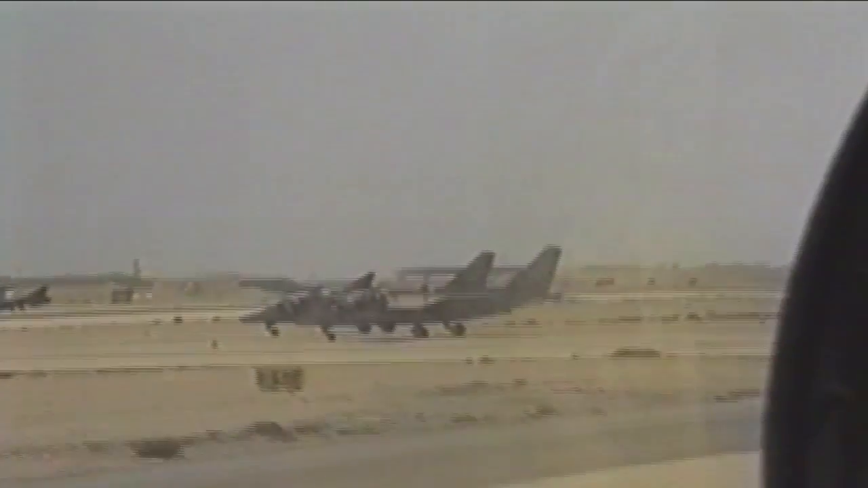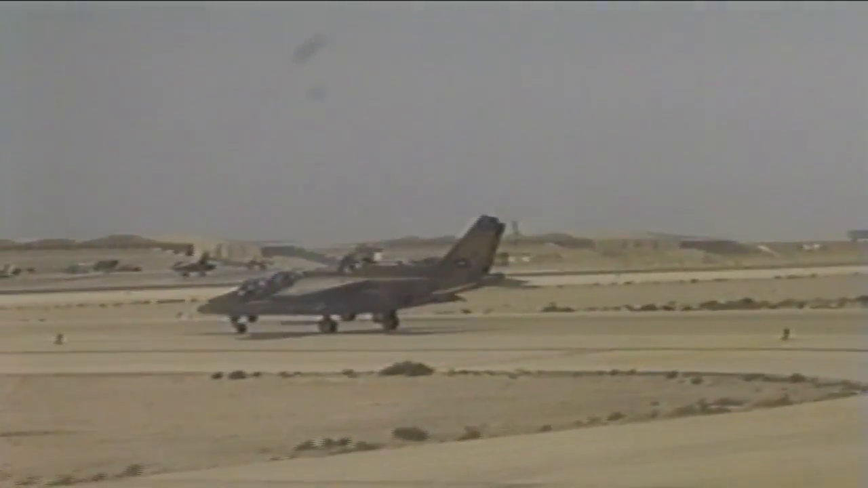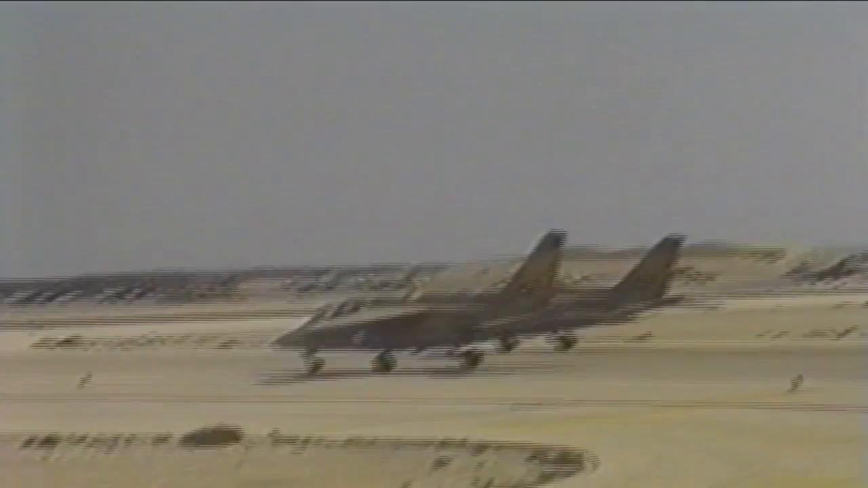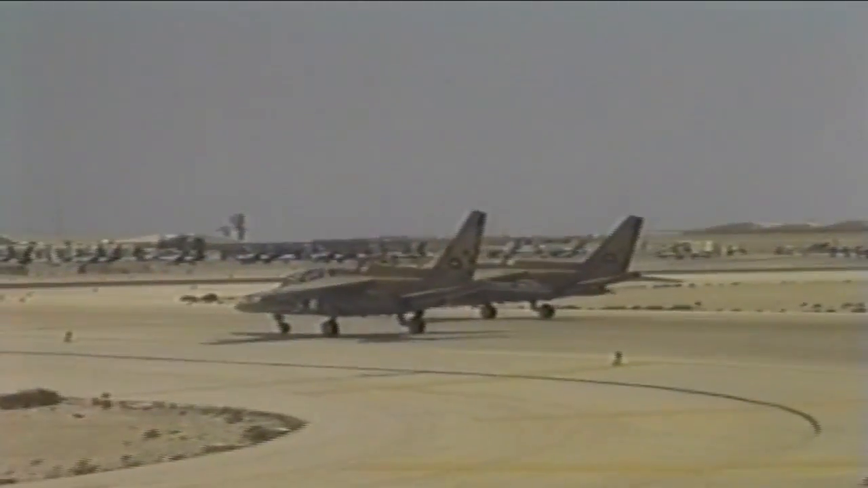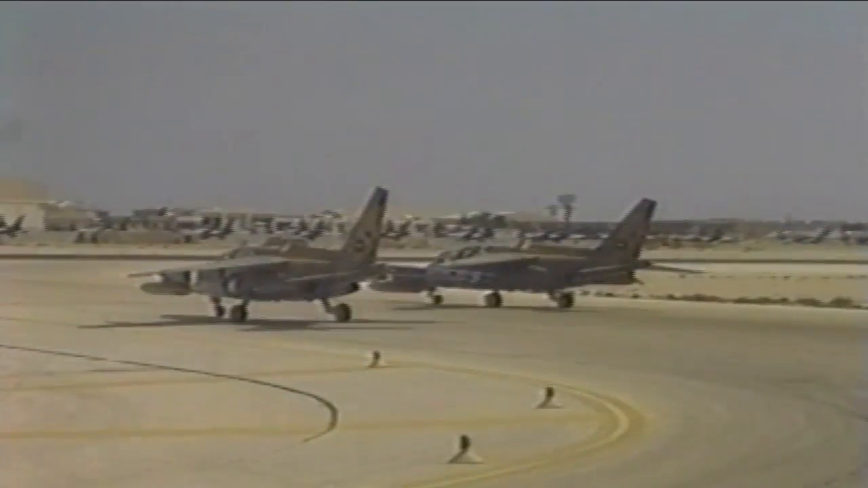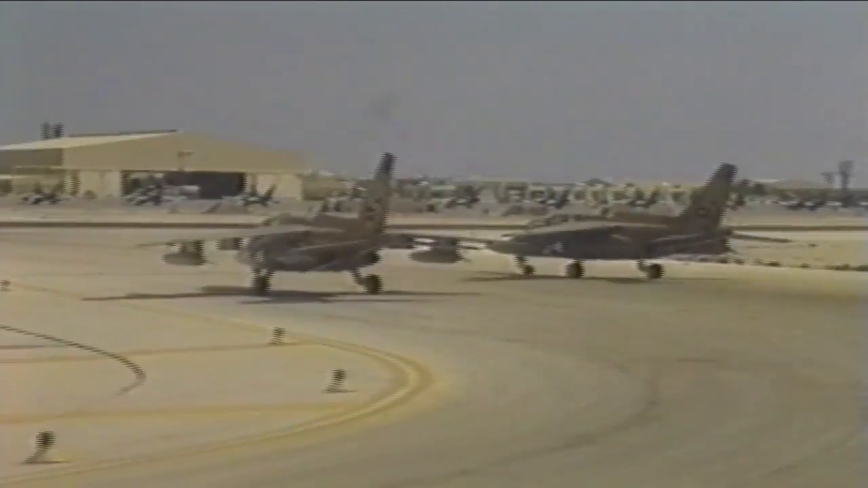Are you crossing the runway? Golf 331 Doha, straight ahead, and give way to one F-16 crossing from Foxtrot. All Falcons, the feedback. Roger. And tower, Bang 1, the Alpha Jet's going to cross? Negative yet. Flying 1, cross the runway from Foxtrot. Bang 1. Roger.